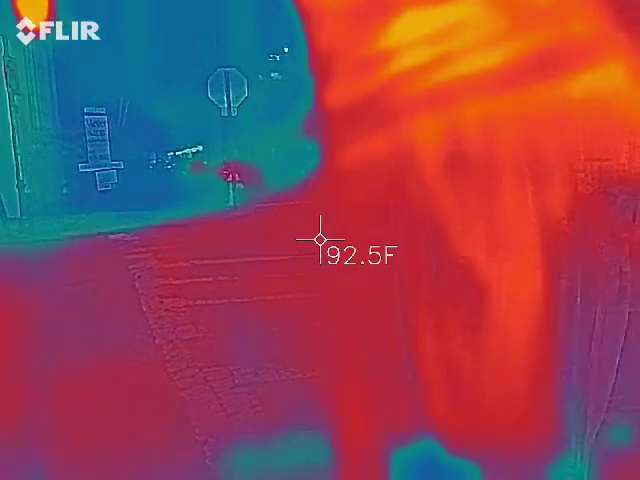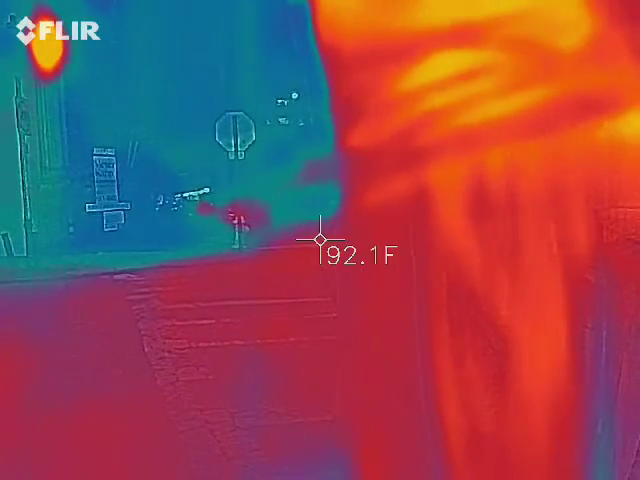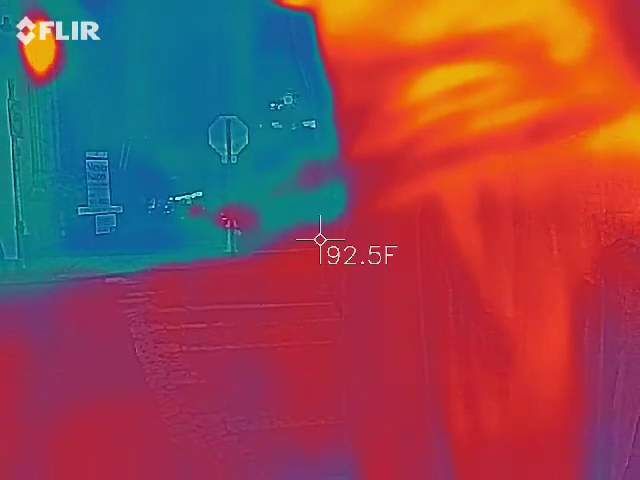So I want to see if we can actually capture anything out of those windows. My daughter has captured some shadows in the past, so if we can actually capture some more. What actually happens there is the doors don't stay shut. Things move around. Nobody's in it now.